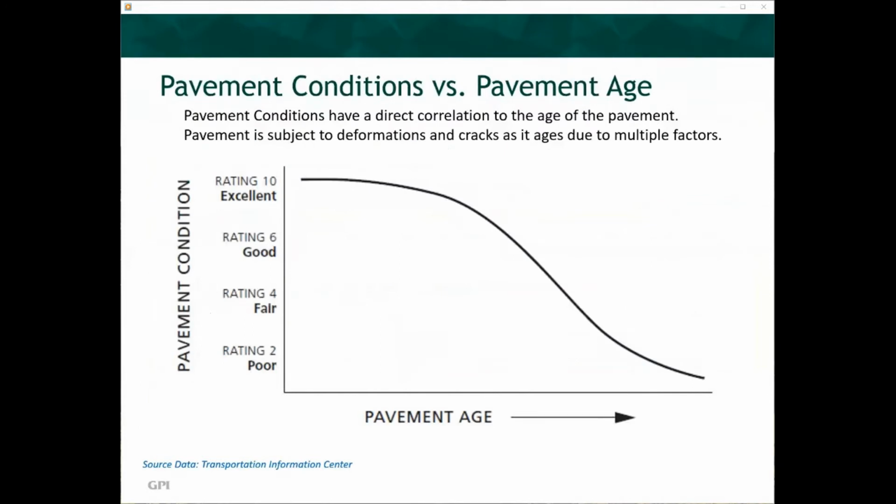Pavement conditions have a direct correlation to the age of the pavement. Pavement is subject to deformations and cracks as it ages due to multiple factors. Although this seems self-evident, many factors contribute to the decline of asphalt pavement. Quality of construction, rain, snow, salt applications, traffic volumes, to name a few, affect the condition of asphalt pavement. And once deterioration begins, this decline becomes accelerated.